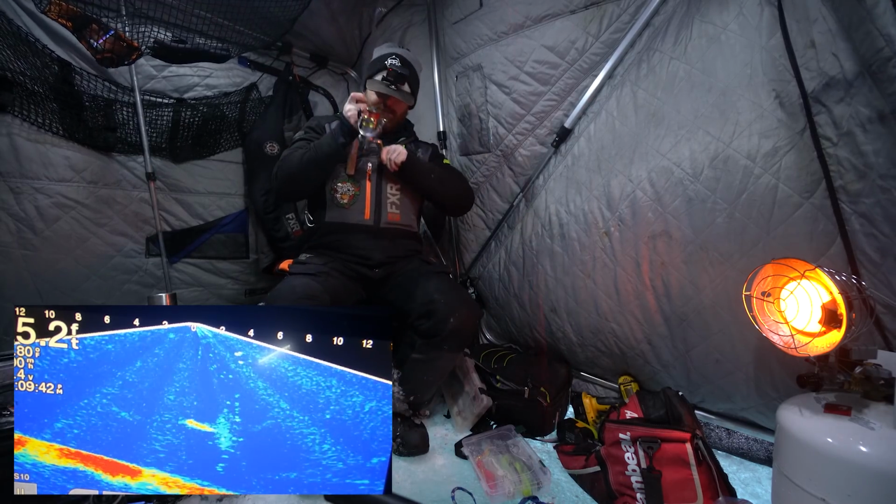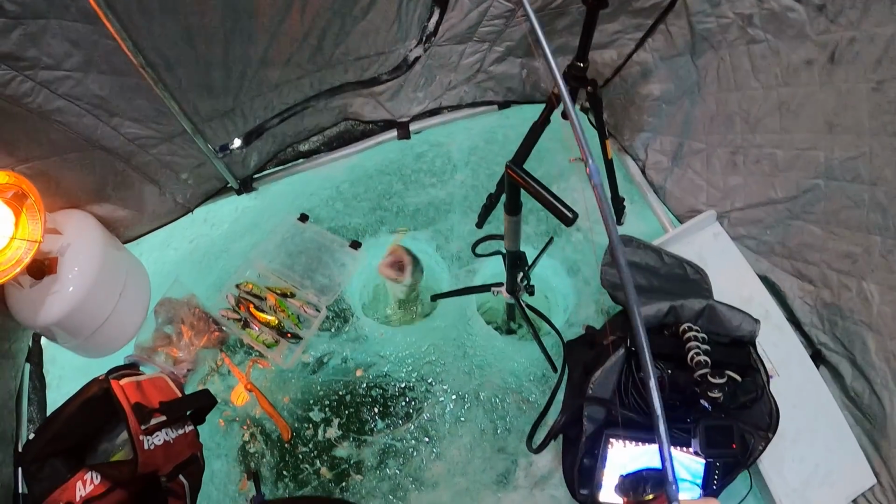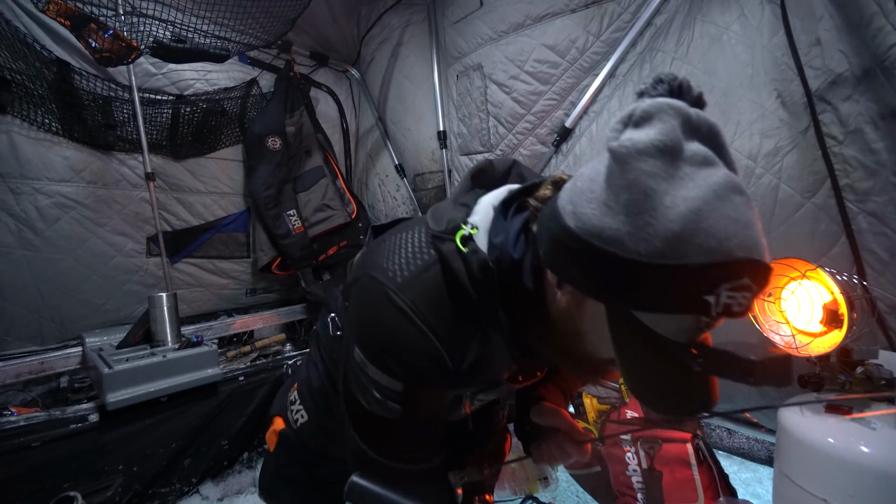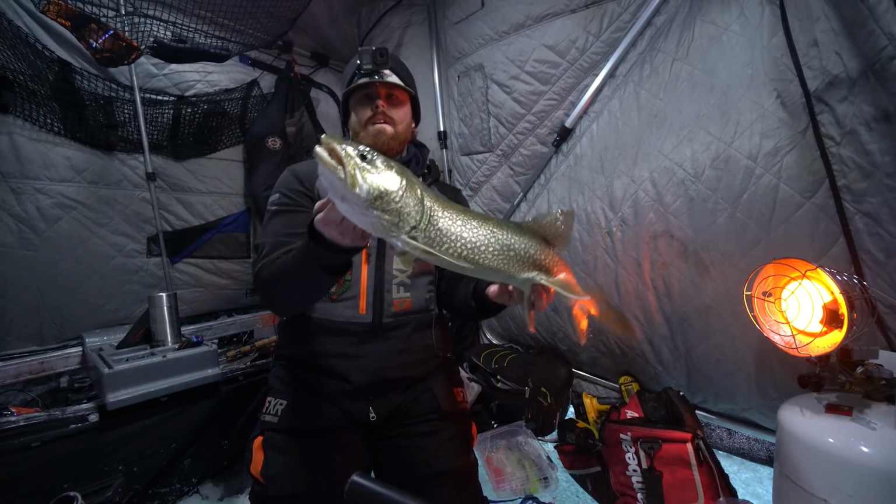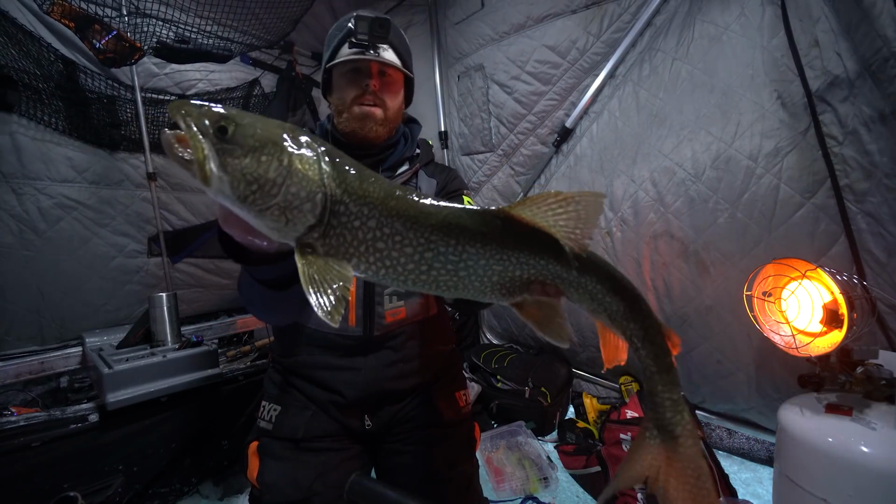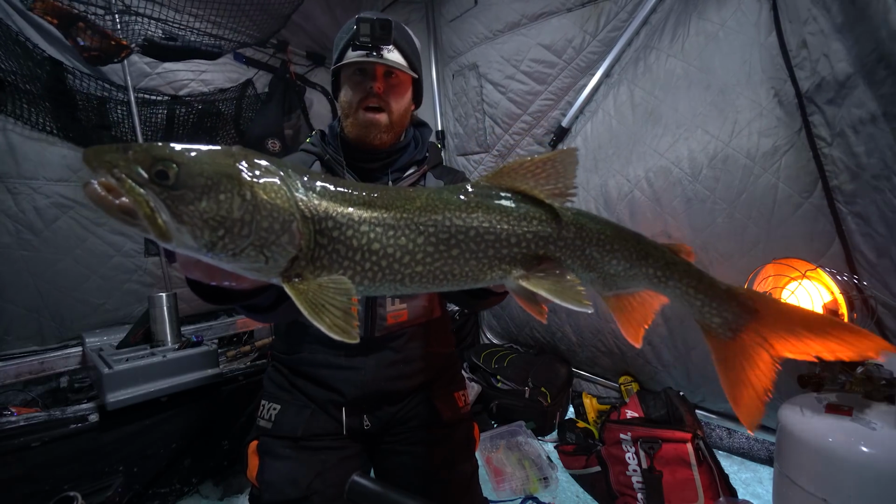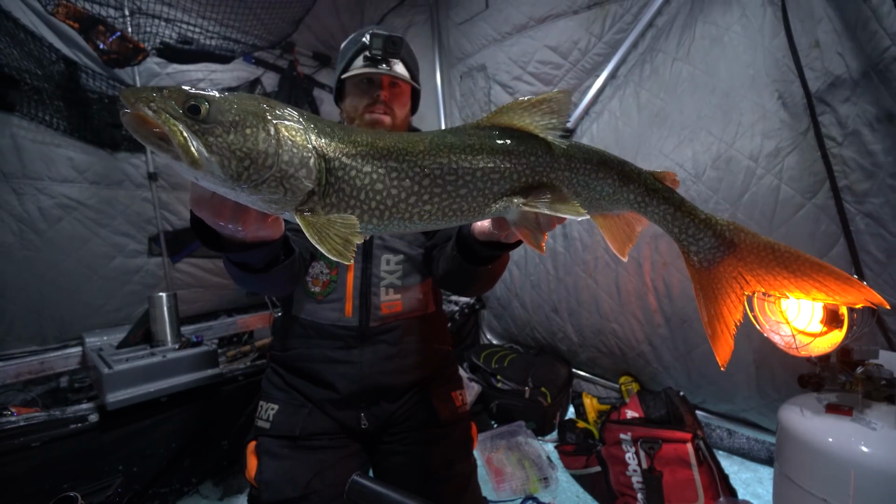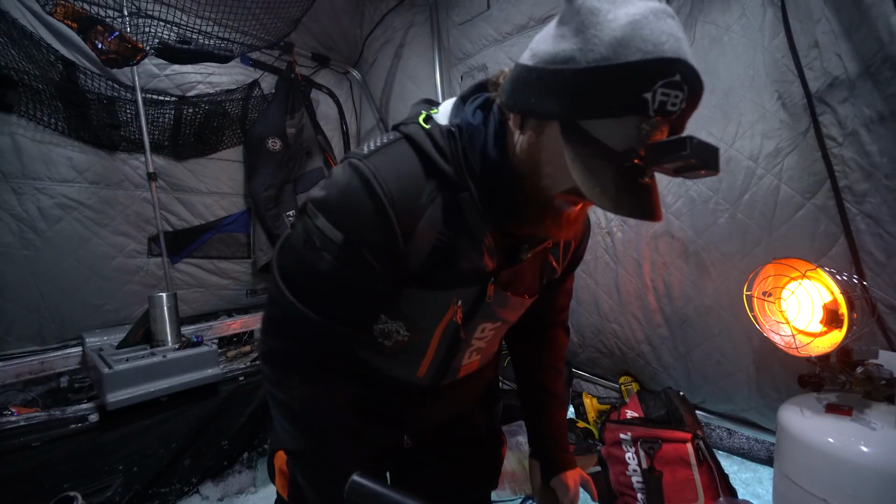God. Oh, finally. Oh, not bad. Not bad at all, actually. Super skinny. Wow, that didn't fight hard at all. Okay, well, we finally got a fish. It's a pretty long fish, but this fish literally looks like it's going to die any minute. I don't think I've ever seen a lake trout so skinny and unwell. Yuck. I don't know why that fish is like this, but I'm going to get it back right away.